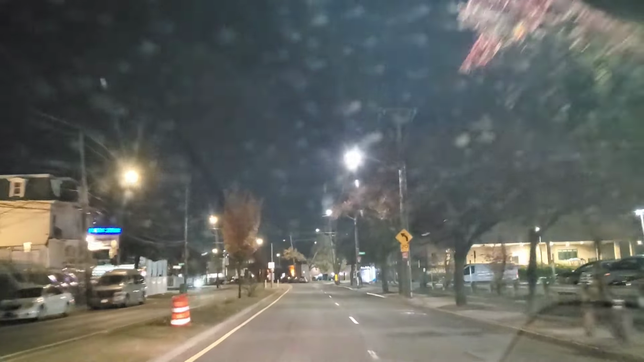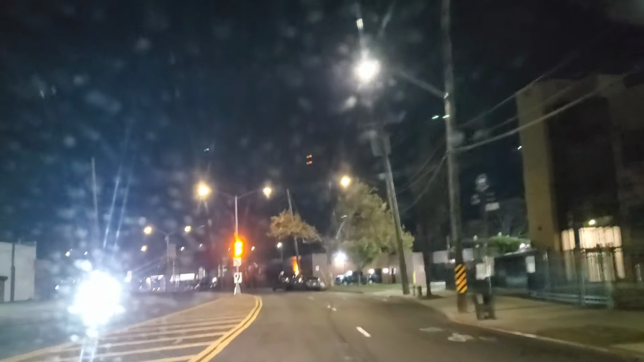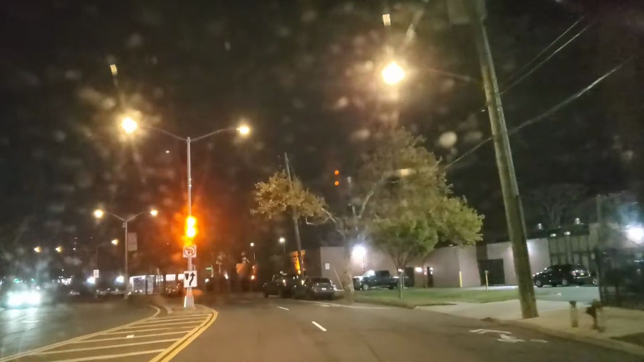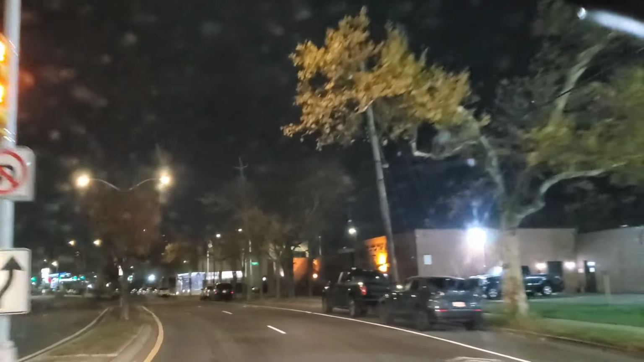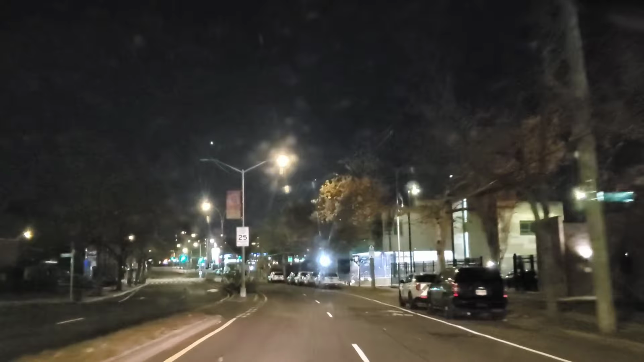Somebody on their scooter. This area pretty much is Stapleton, St. George.